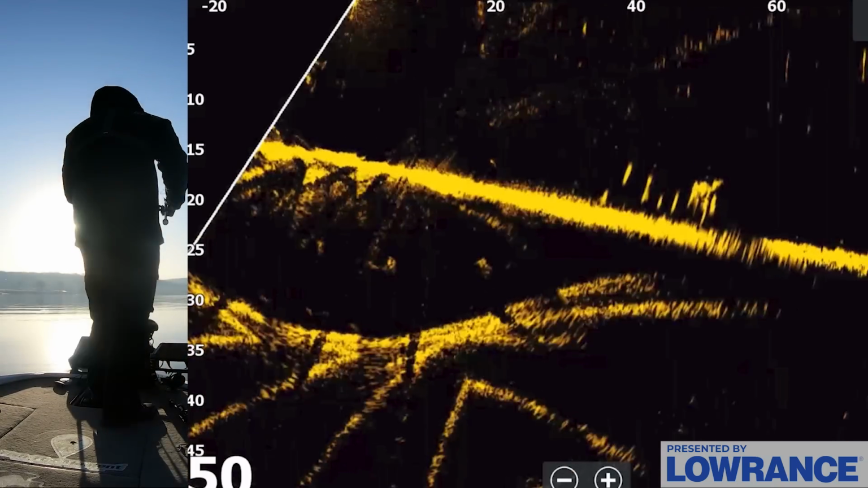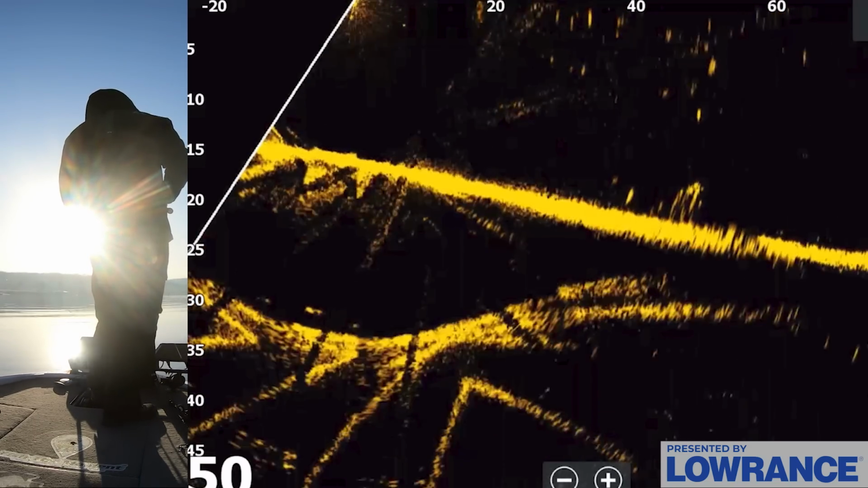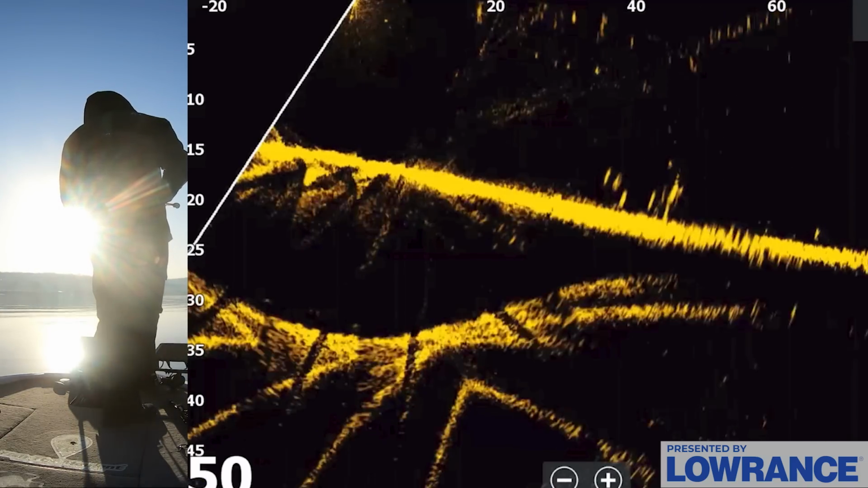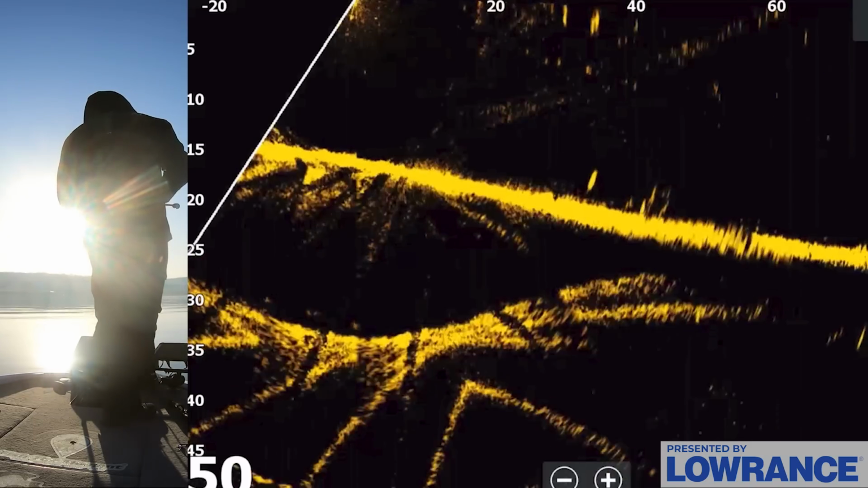Wow, look at all those fish right there, guys. There's an absolute pile of them on this little brush pile here. I marked these on 2D. They were all over this thing. Bunch of largemouth, maybe some smallmouth. Let's see if any of them actually want to commit and eat my bait.